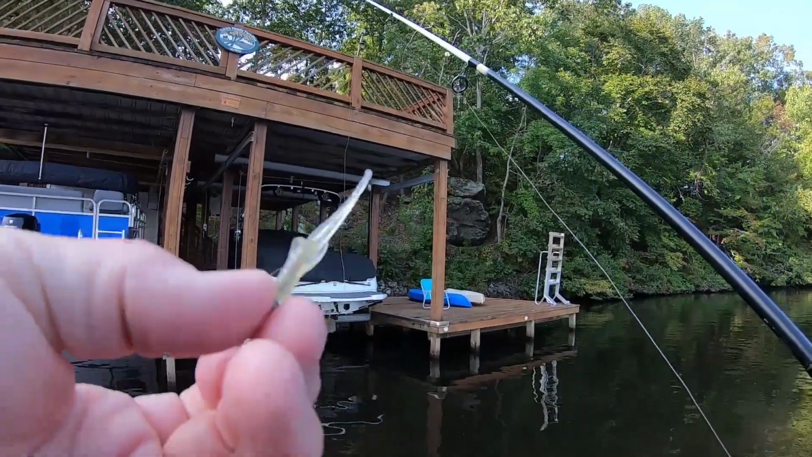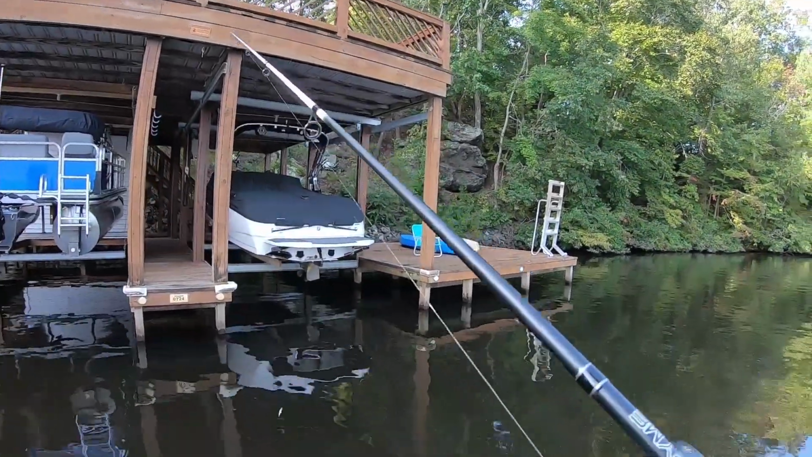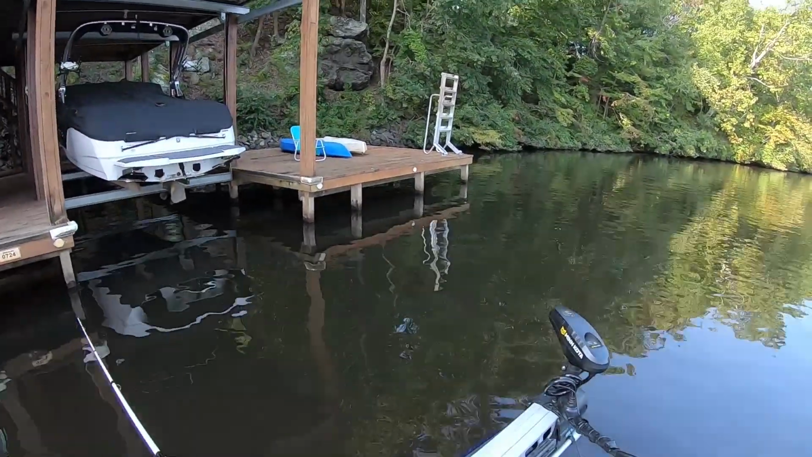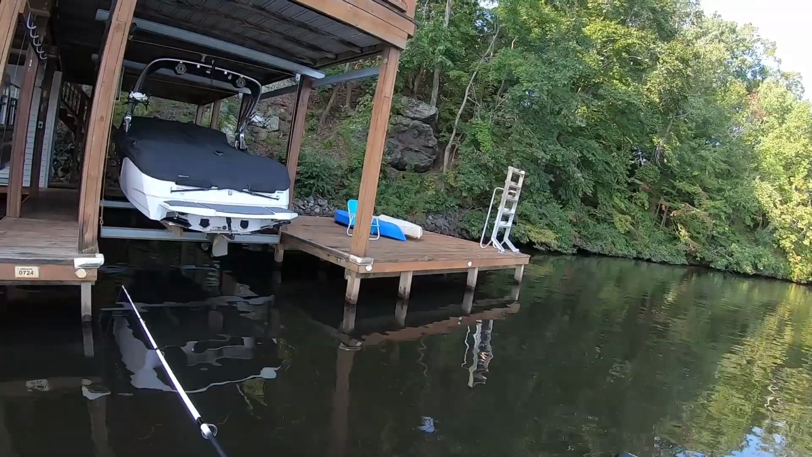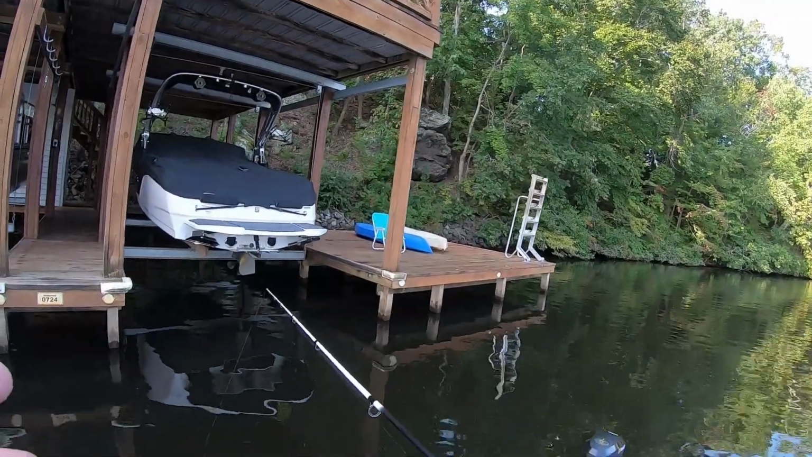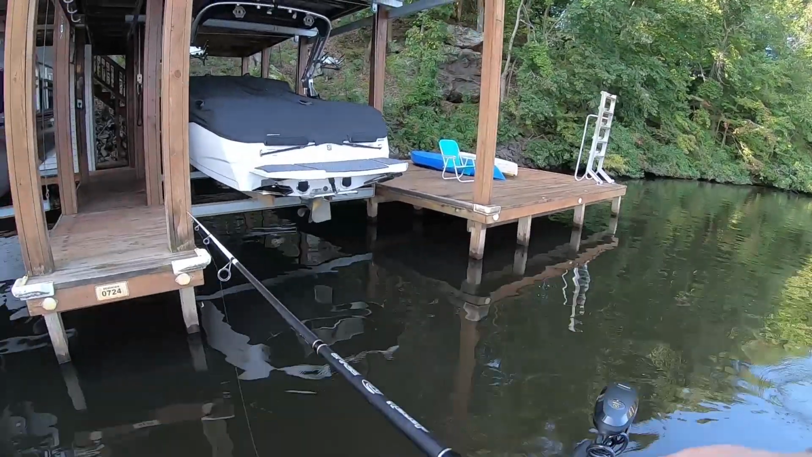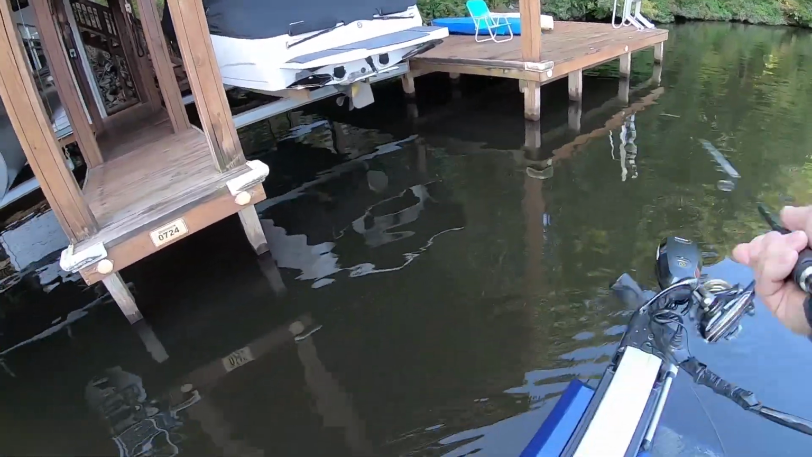I actually like this color for clear water. When I made it, the water was really clear, and I fished it and really didn't do much on it, so I hung them up. I make one batch, which is 20, of a lot of colors, guys, and fish with them. And if I don't do any good, that's it.